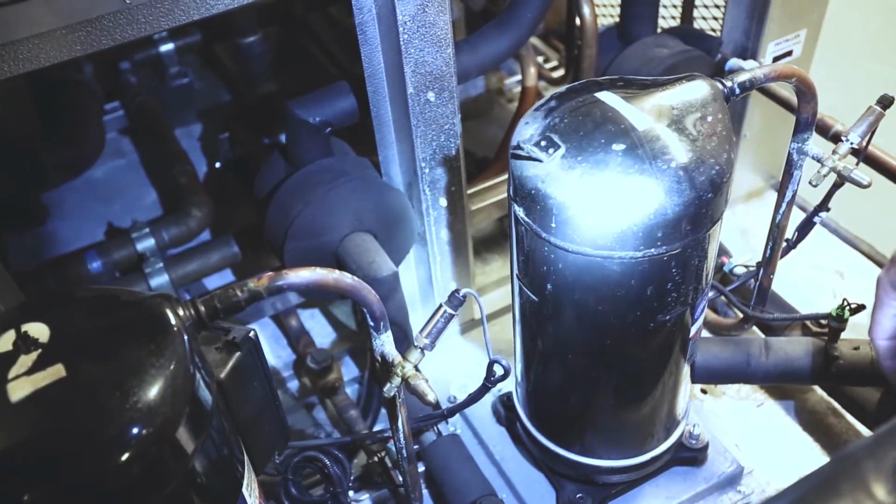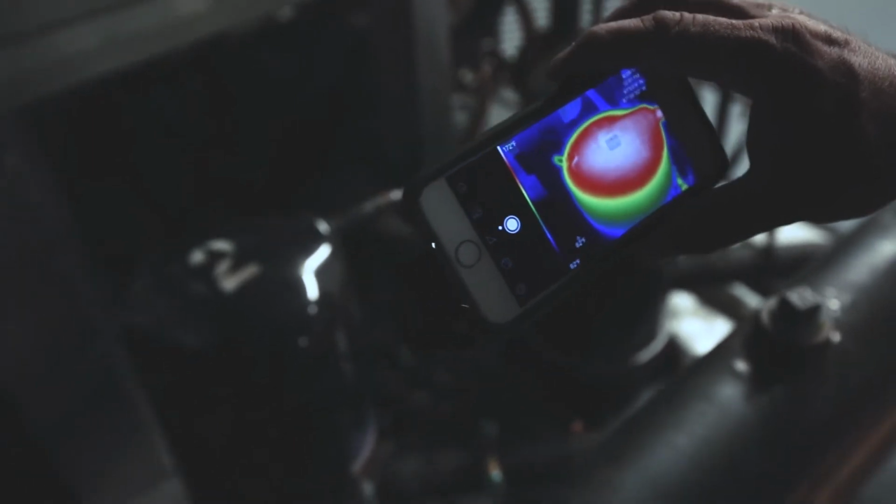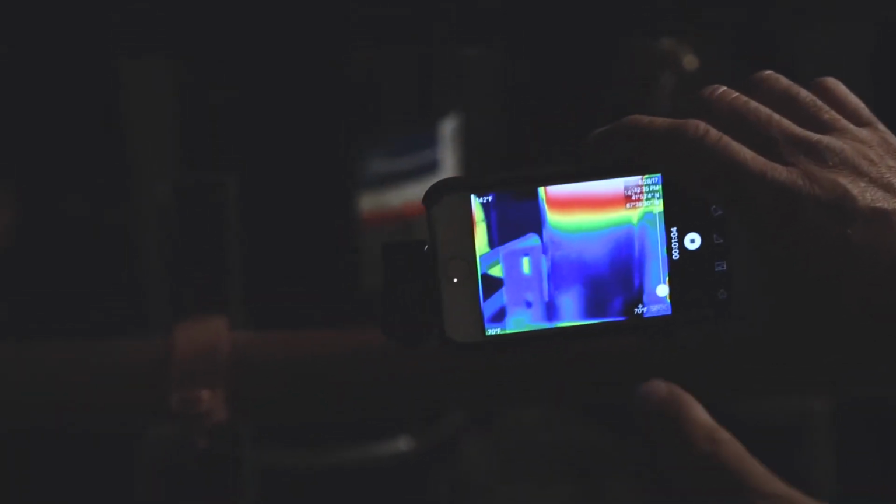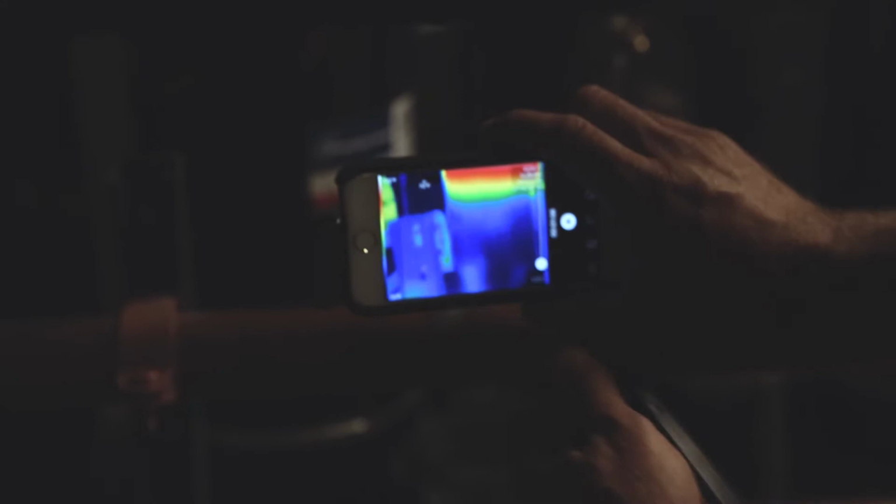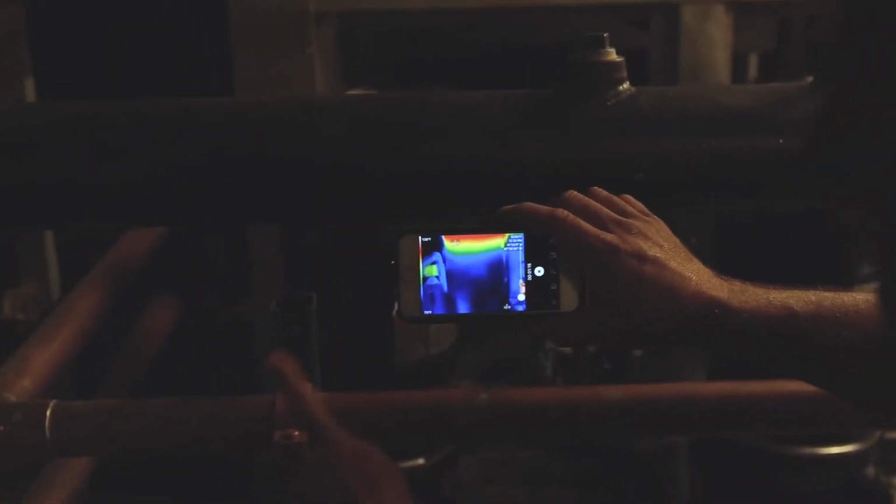Let's scan one of these compressors that are running. Look at the thermals on that compressor. You can see you're getting decent suction cooling. That's the bottom of your compressor where your suction enters, and here's where your discharge begins. Look at that band, nice and smooth.